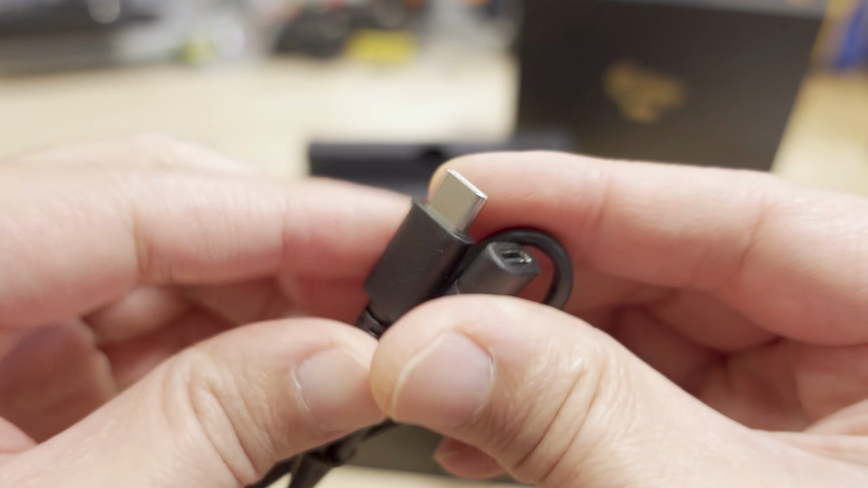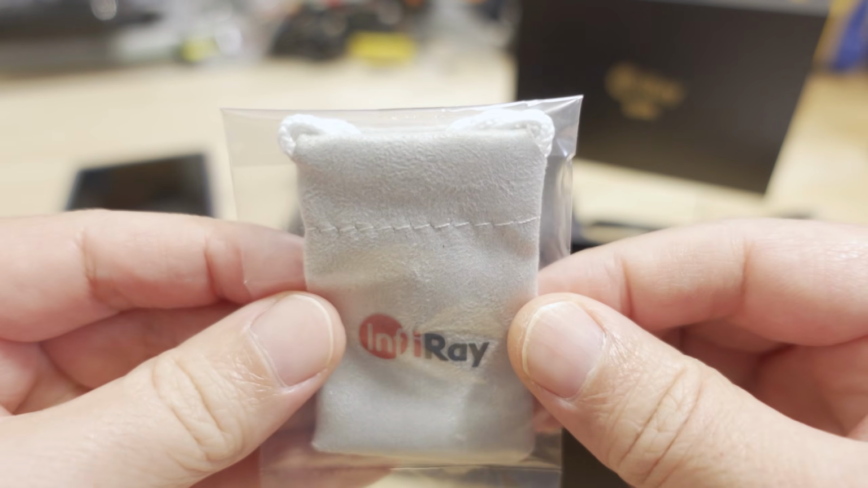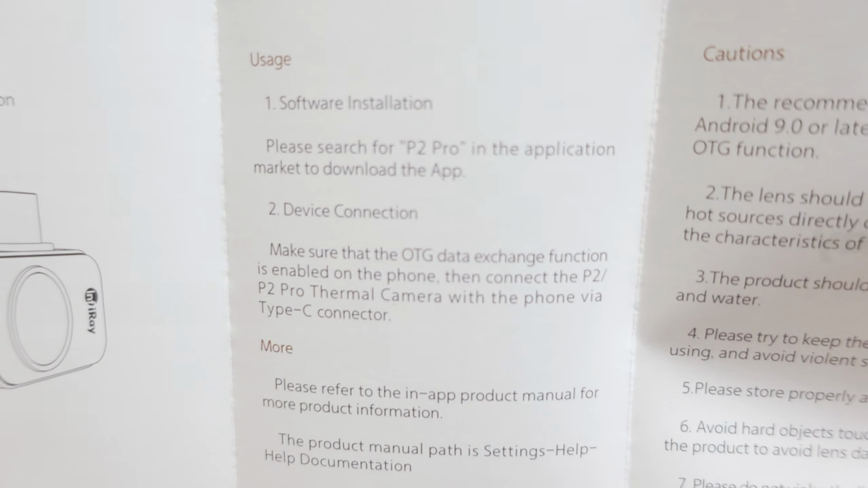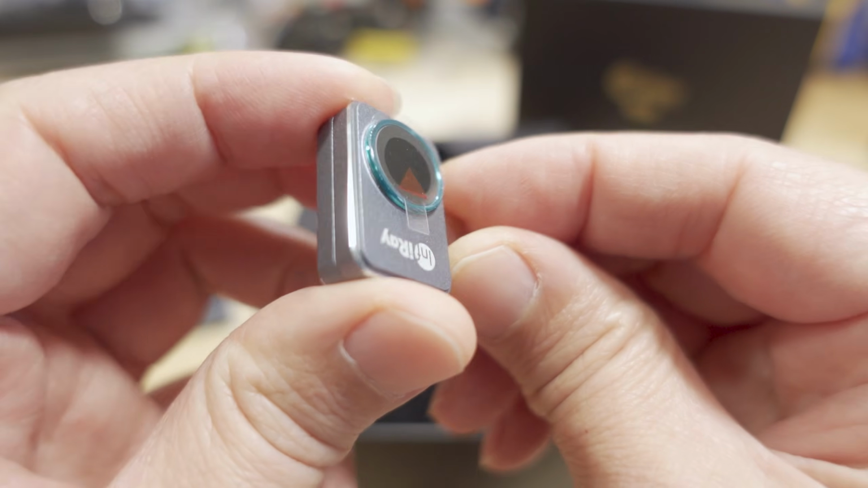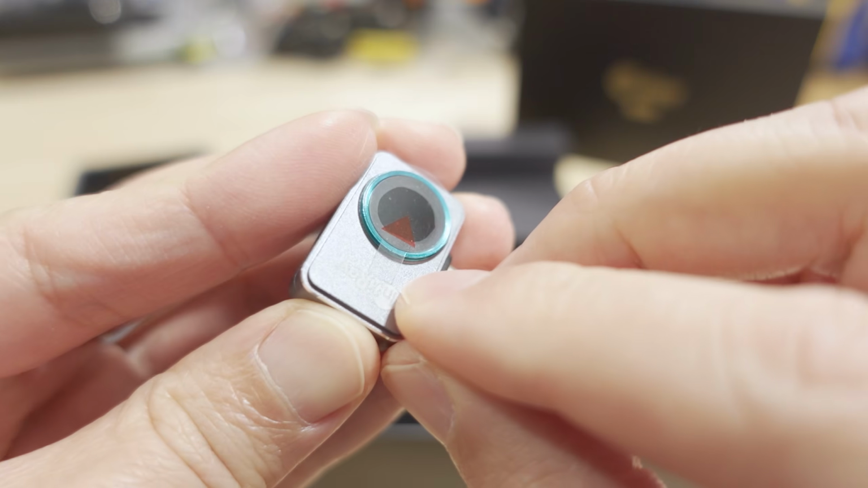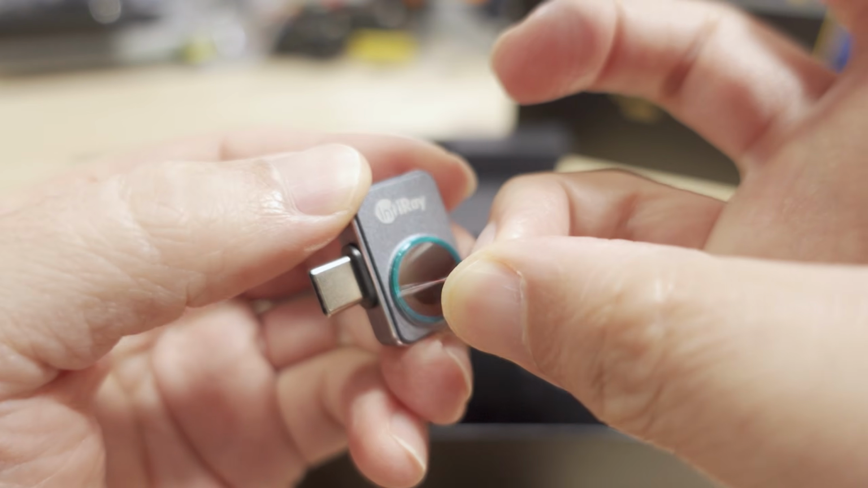Alright, so we get a USB-C cable extender, looks like. Get a small cloth bag to hold the camera. And got a little bit of documentation here, some instructions on installing the app, which we'll do here on the video. Get a warranty certificate, and here's the camera itself, USB-C connector here. So obviously we'll be connecting to our phone here. We got a little lens protector here.